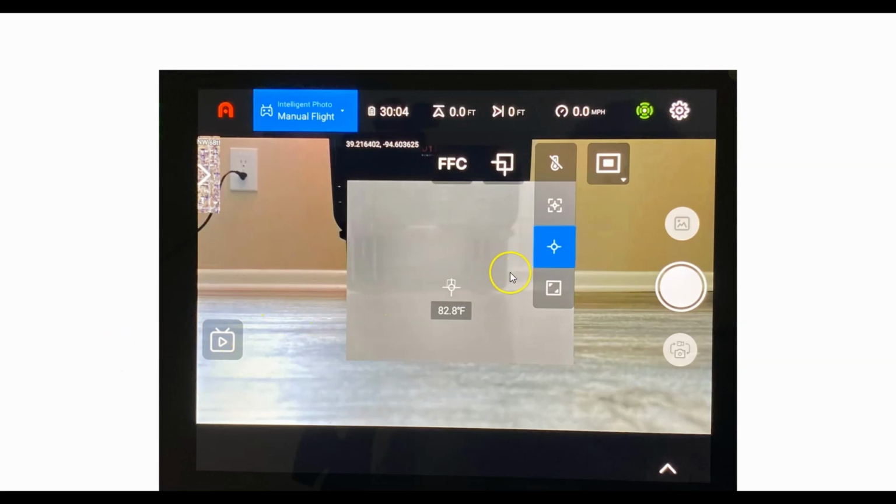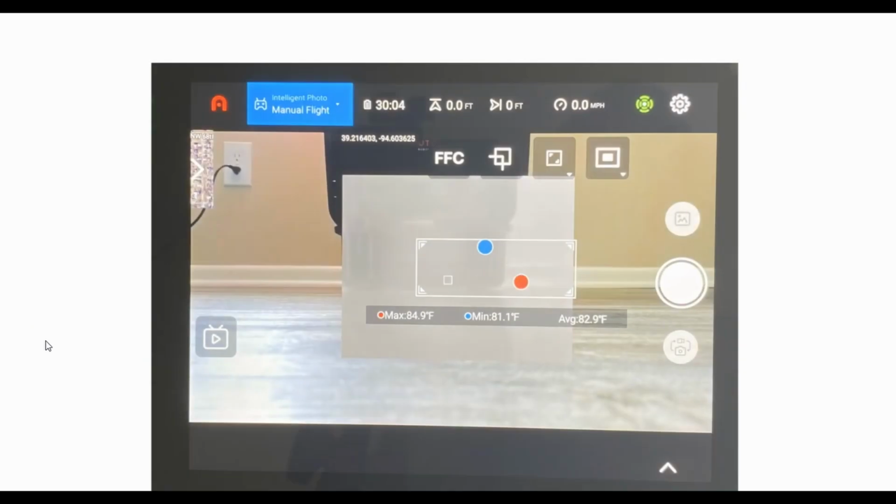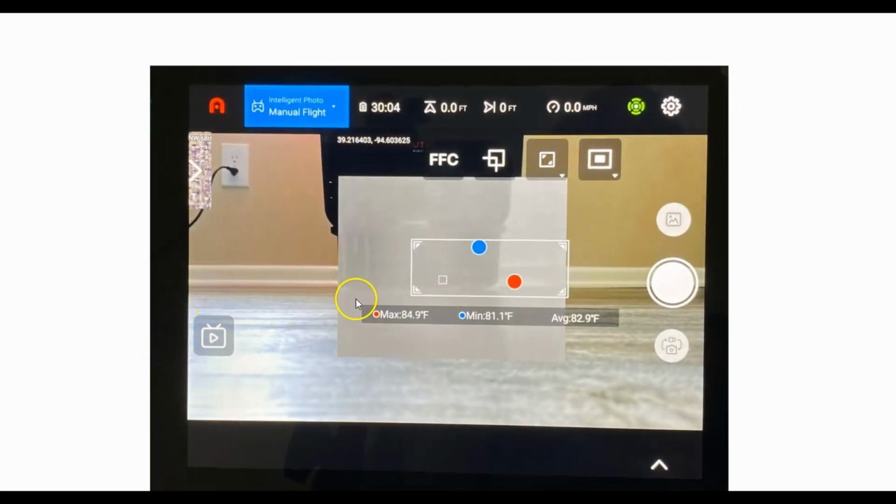The last two bits are the reticle scale, as I've already mentioned. The second reticle scale is a box within a box. It's just a targeted reticle scale. But then you have this image down here. Now this image is really useful because it shows within your target area what are the hottest and what are the coldest areas, looking at it temperature-wise. Red means hot, of course. Blue in this case means cold, and interestingly enough, the colder areas are at the top, and the warmer areas are down at the bottom.